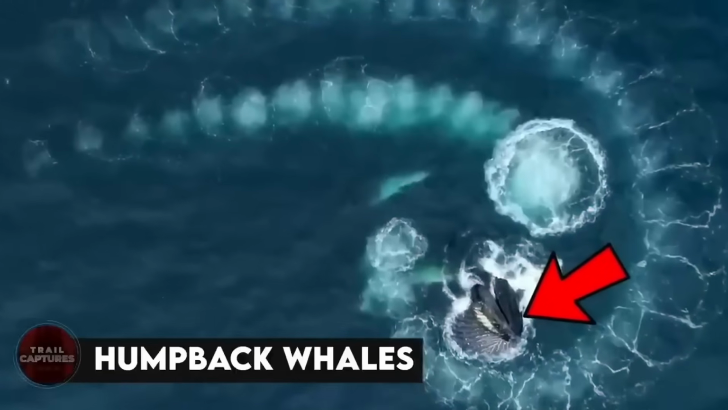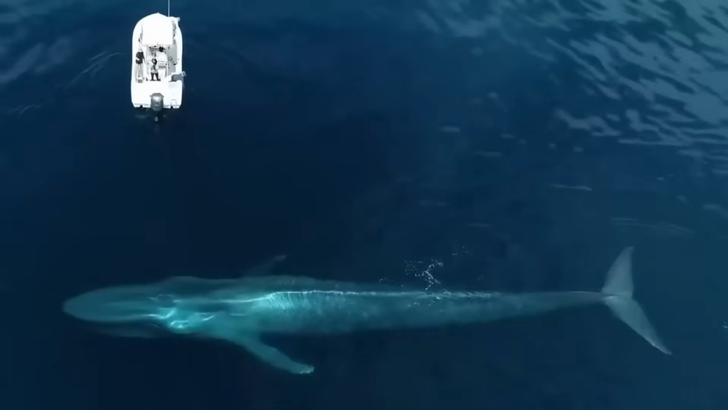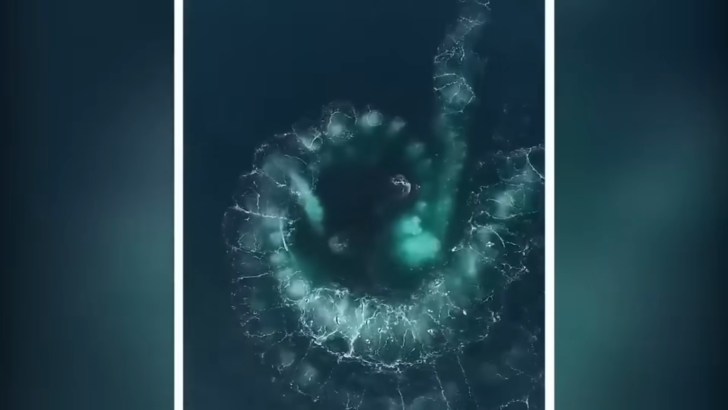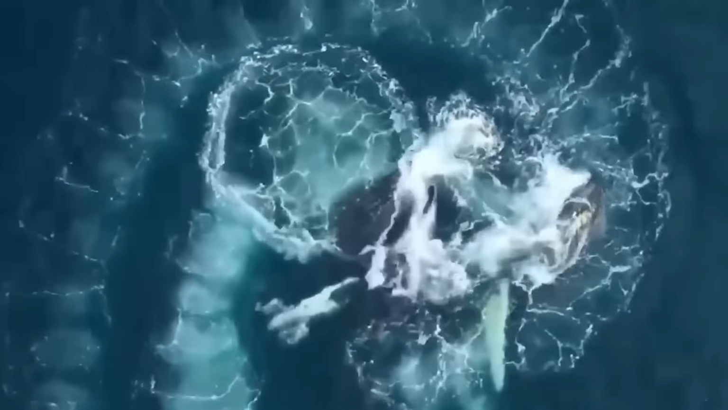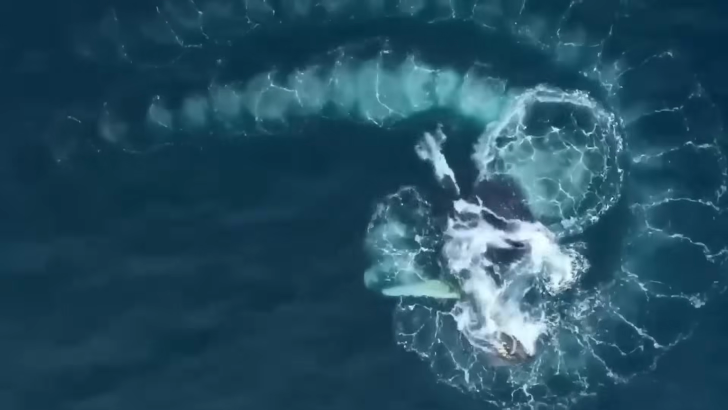Humpback whales. Whenever drones are used to capture footage of the ocean, we can witness some amazing sights from nature. Take, for example, this video where we see whales creating a spiral shape that follows the Fibonacci sequence. It's truly remarkable to observe the whales in action from the very beginning of their movements all the way up to the moment they break the surface to consume their prey inside the large air bubble rings they create. It's simply awe-inspiring.